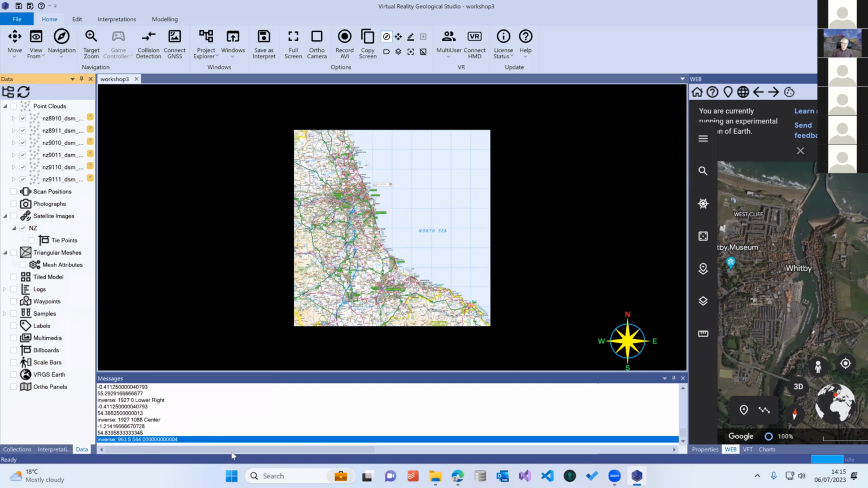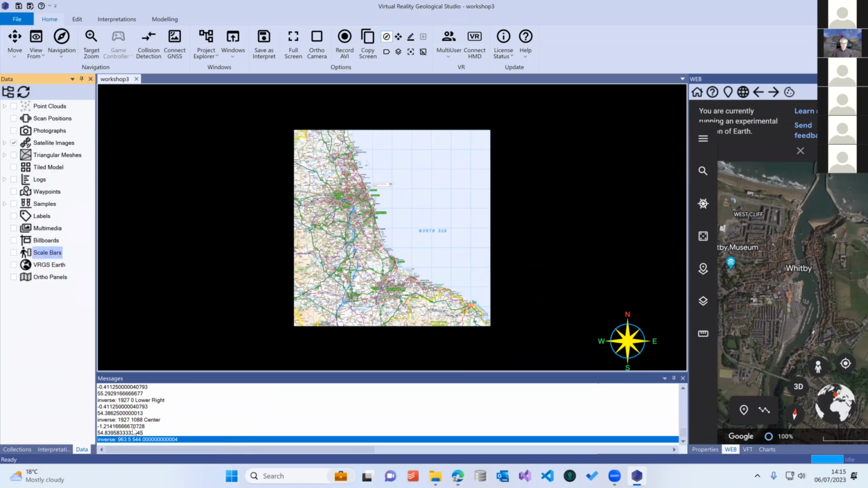We've got some information coming up in the messages tab here that's telling us that it's doing the transforms. Always keep an eye on what's going on in the messages panel down here. It gives you a lot of extra information about what is happening. And here we have our elevation data set.